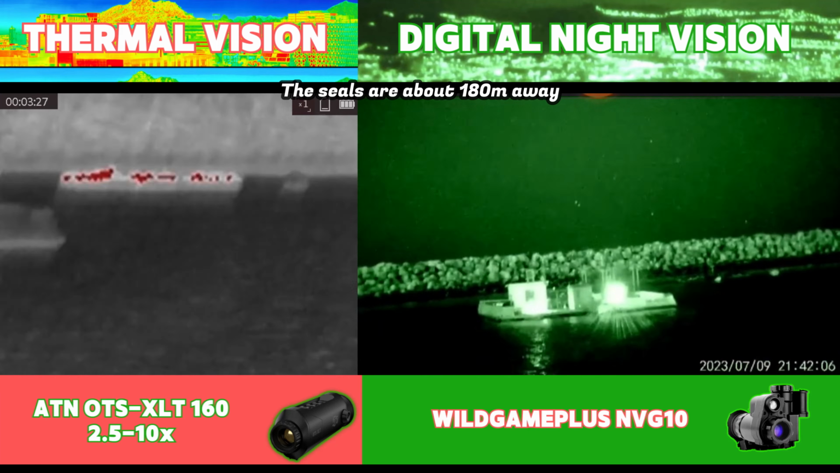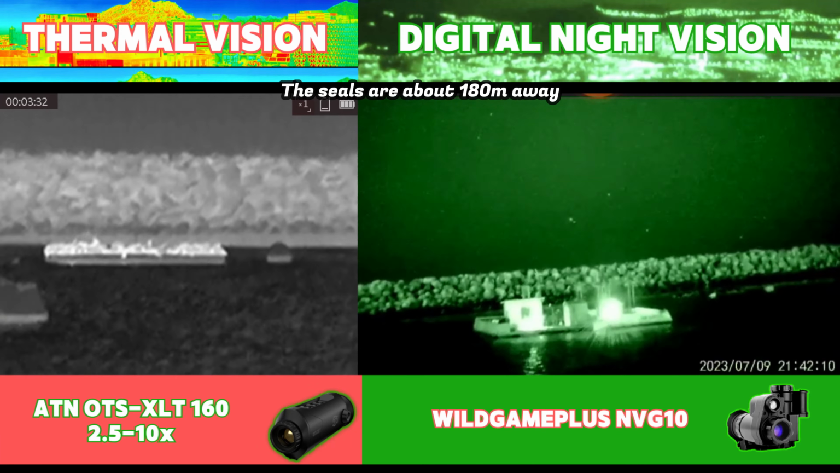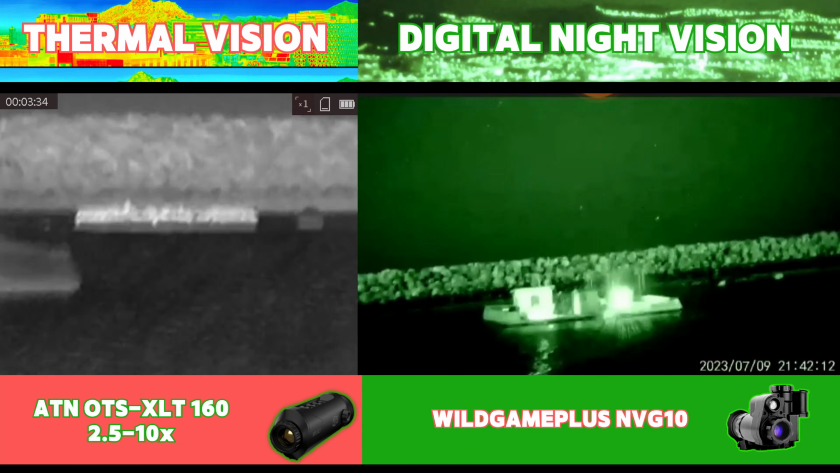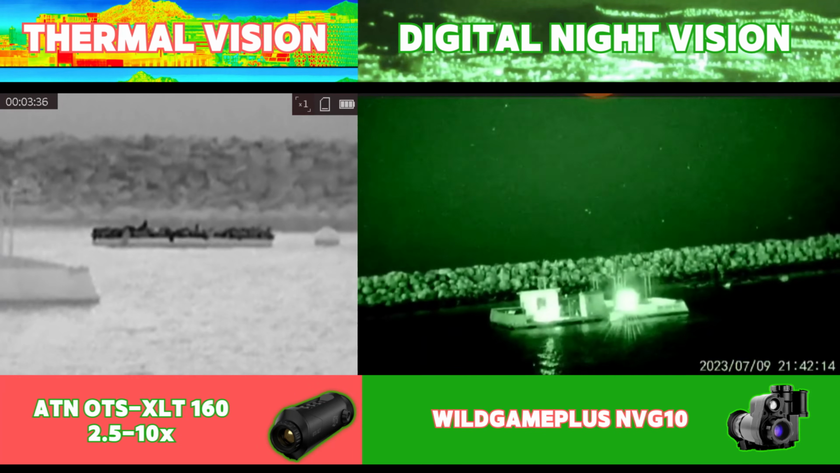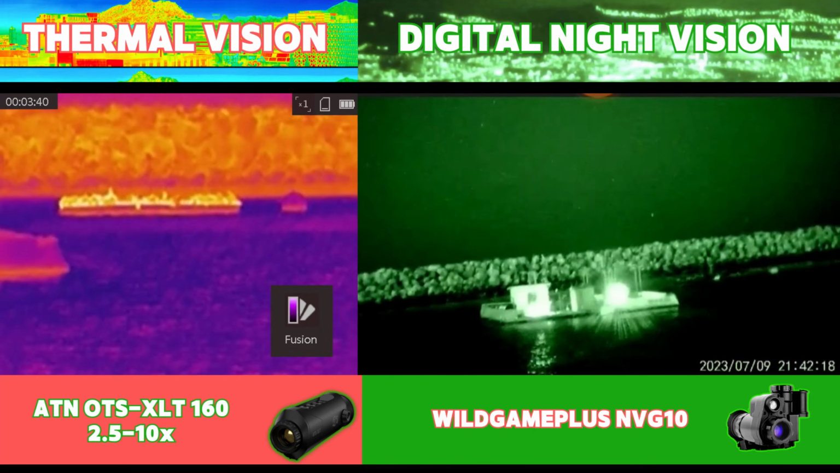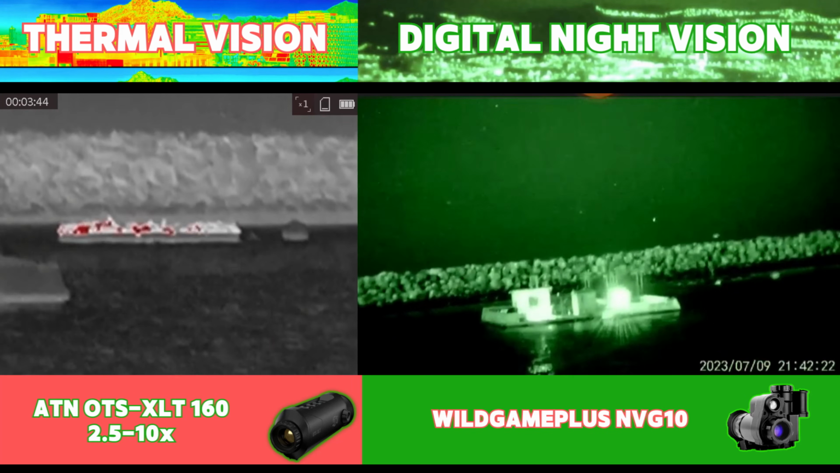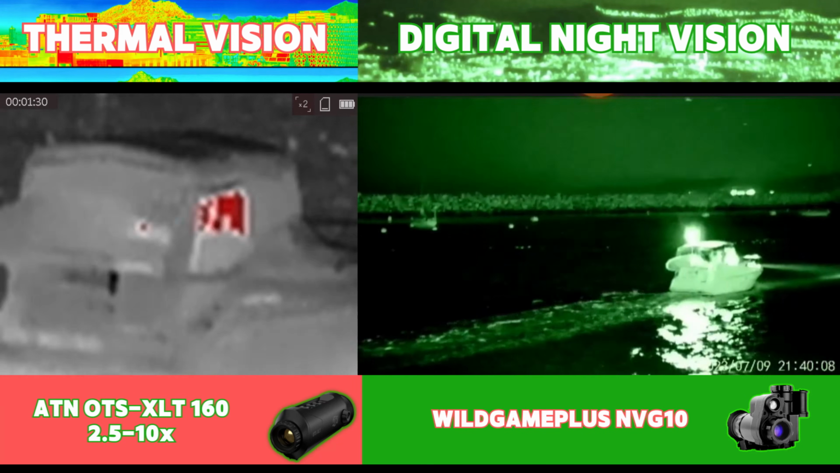Out on the water, there is a platform loaded with seals, which is about 180 meters away, and they are giving off a tremendous heat signature, and these would go otherwise undetected if you were just relying on digital night vision alone. Most thermal monoculars do have different color mode sets, and there are advantages to each depending on the circumstances, and many also have the ability to track the object with the hottest temperature on the screen.